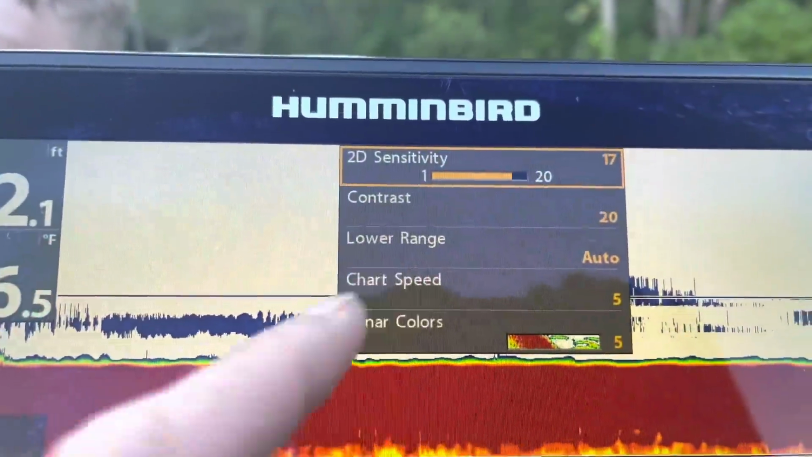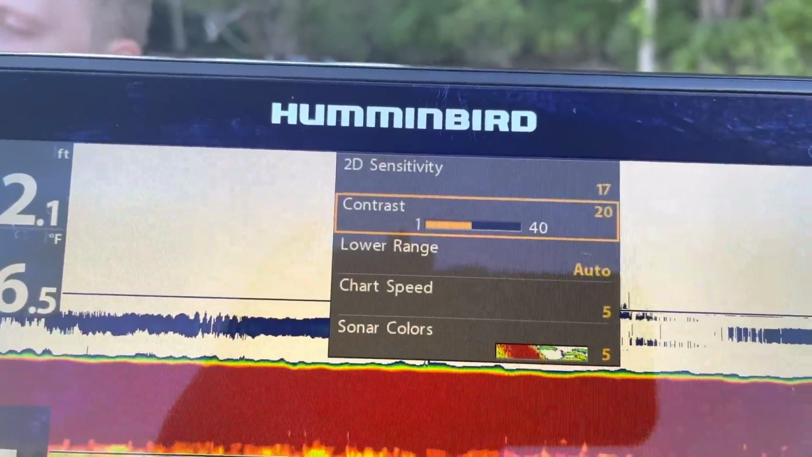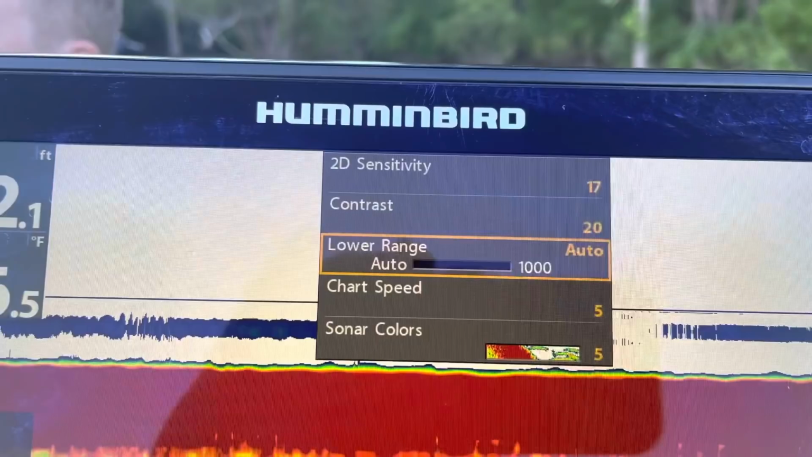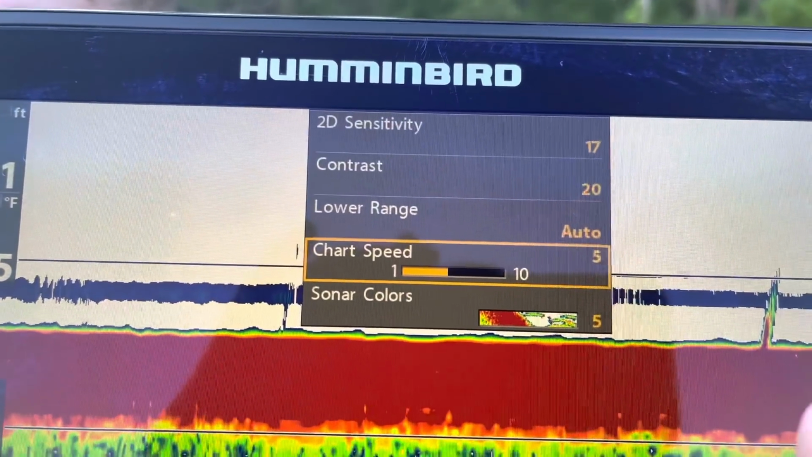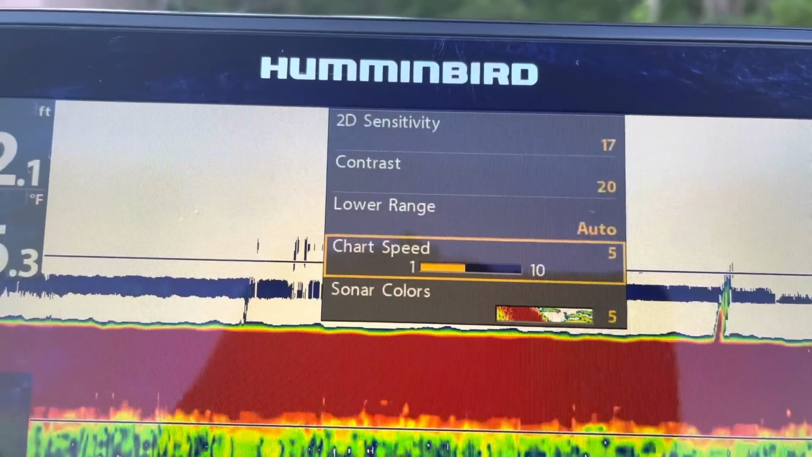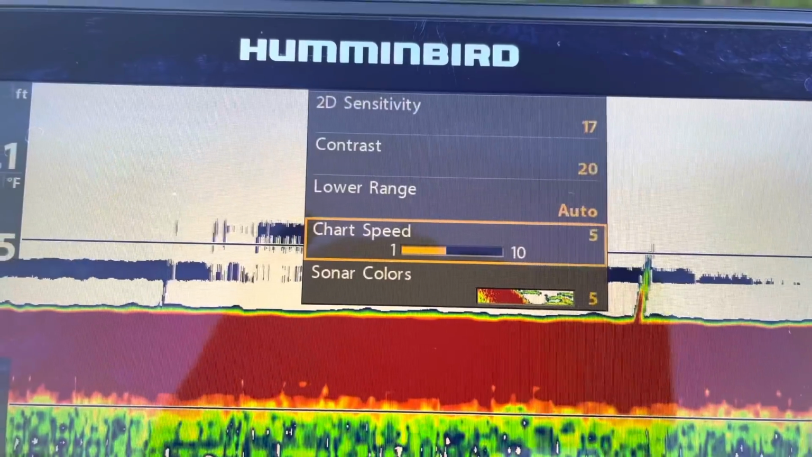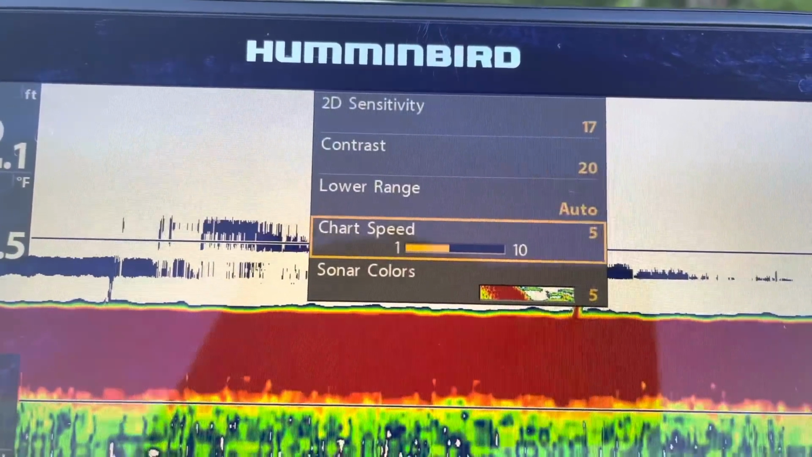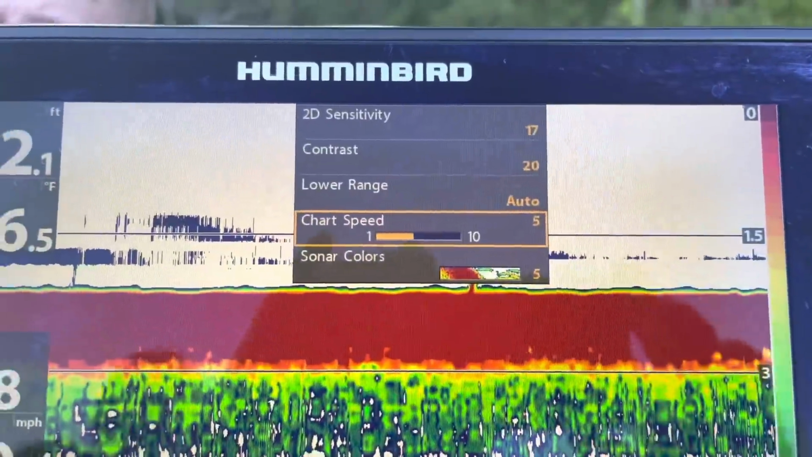Contrast, I find a good medium for that is like 20. I'll bump it up a little bit if it was a little bit deeper water. Always keep the auto range on there. And the chart speed, you want to set your chart speed, guys, at basically the same speed that you're idling. So keep an eye on your speed, and if you're idling at 3 to 5 miles an hour, try to keep your chart speed on the same speed that your boat is. That gives you a really accurate reading. Okay, so now let's get out on the lake and look around at a few objects.